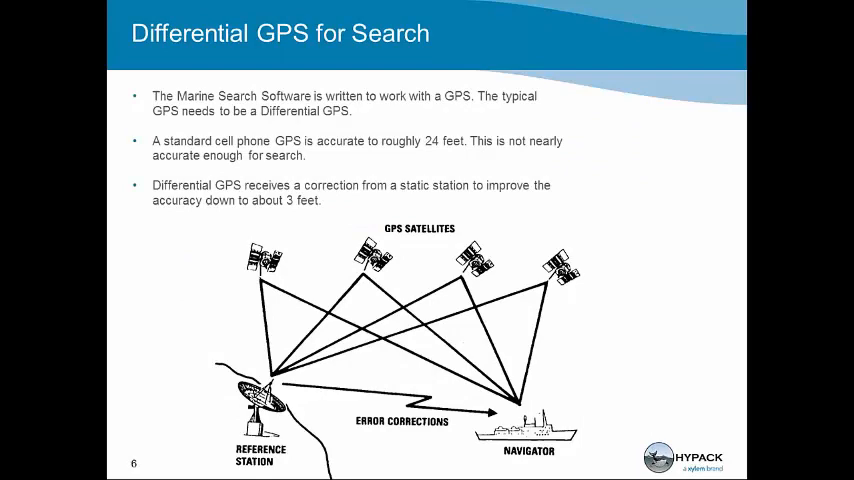So one of the things we need to talk about when we talk about marine search are the tools that are required when we do one of these searches. The first thing we're going to discuss is a GPS. Now, most people are familiar with the GPS process and how we would use a GPS. You have a cell phone with a GPS in it for navigation. A lot of people have a GPS in their car. So when you're out surveying, we need a little bit better GPS than that. The GPS in your cell phone is accurate to about 24 feet. It seems to be a little bit more accurate than that. However, they can't guarantee it.